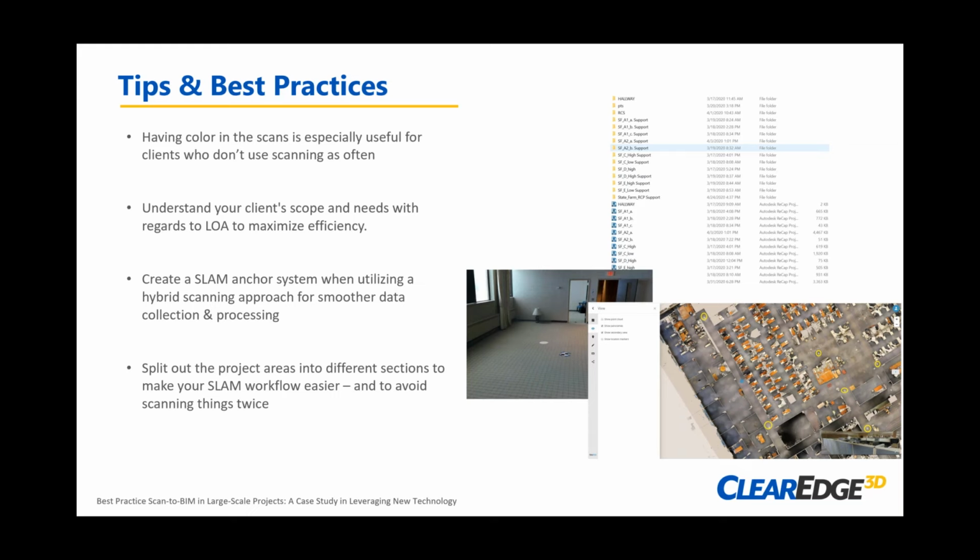But they may not necessarily need built-in casework modeled. So those are important things to share with your scanning provider.